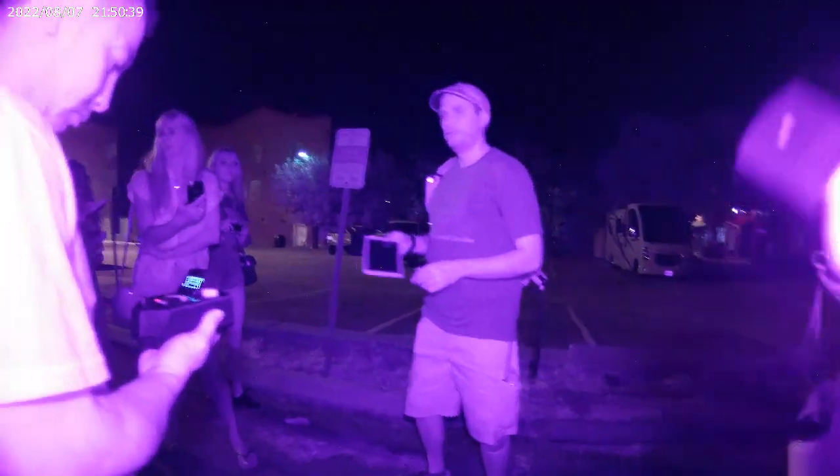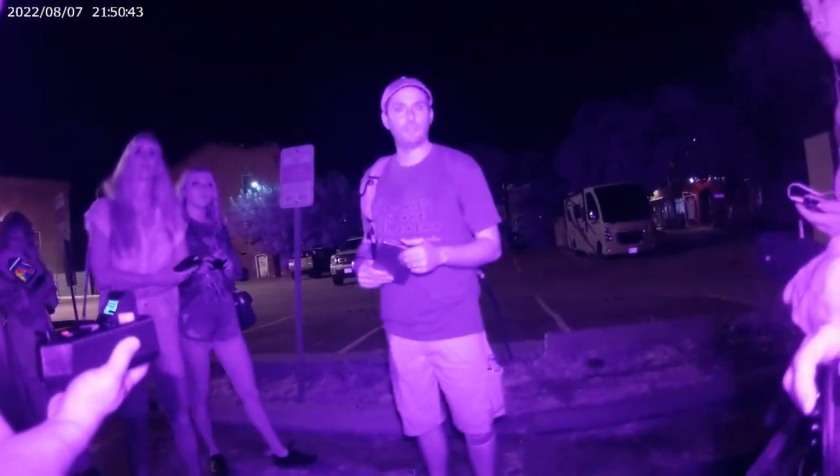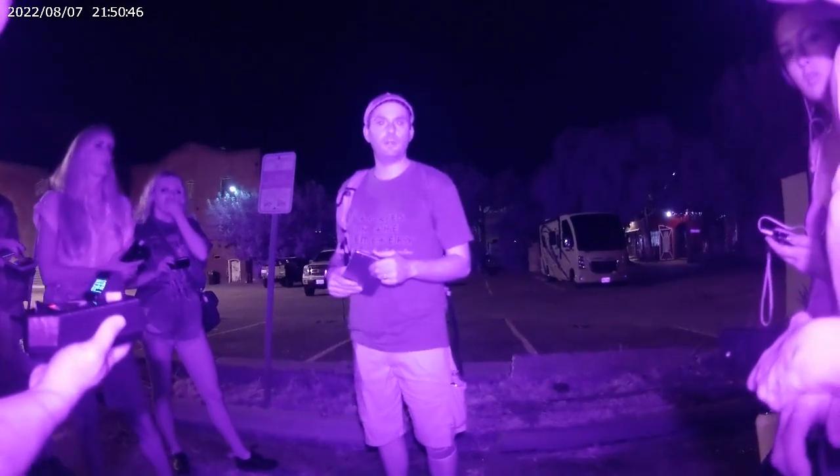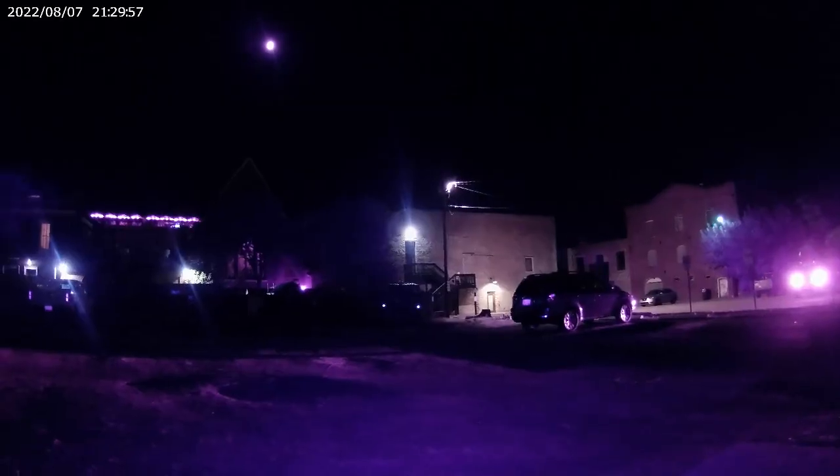Is it the far left? Far right is infrared. What's the stop button? That is the stop button. Oh, that is the stop. Yeah, the infrared button is in the front. Oh, gotcha. So yeah, you just want to tap it. Just tap it. Oh, tap.